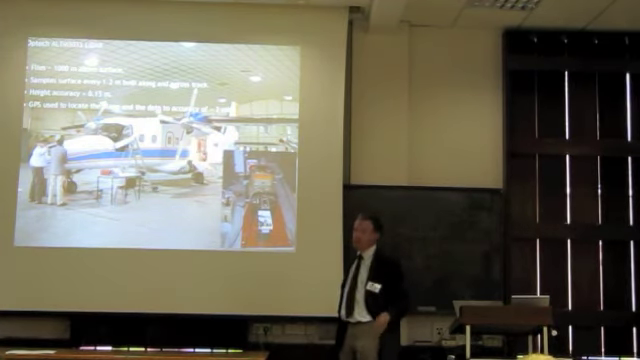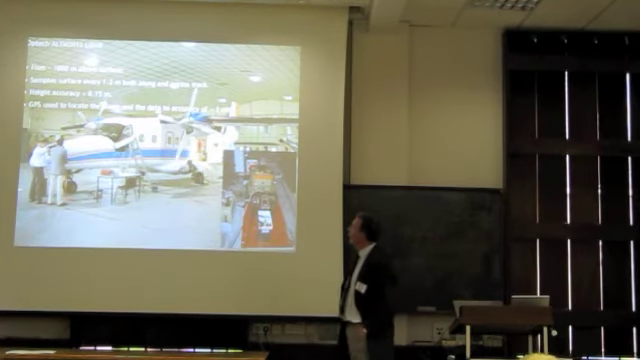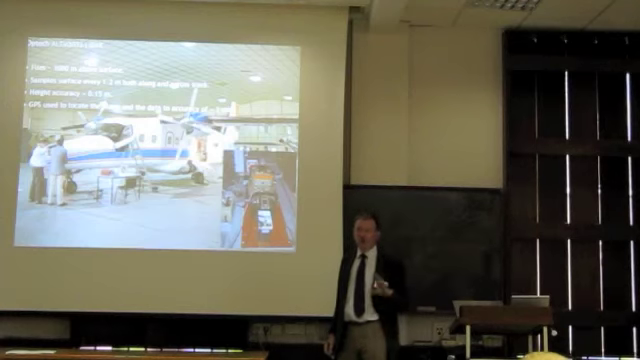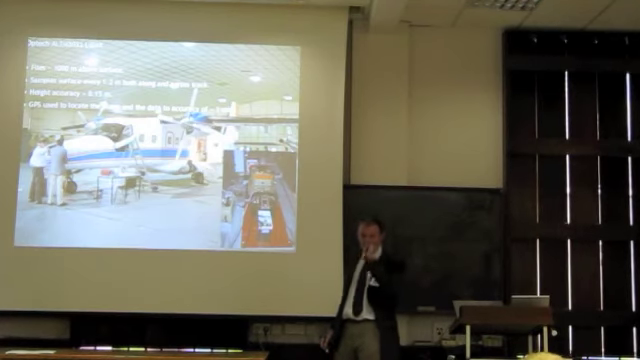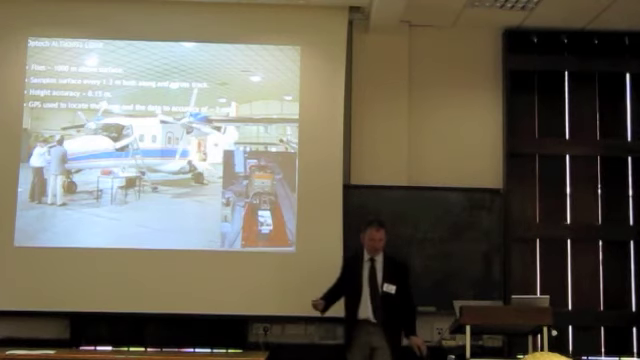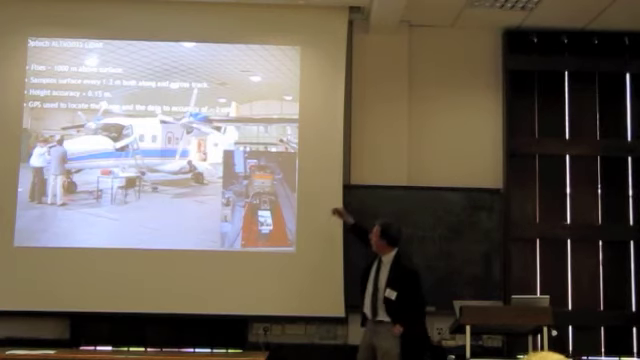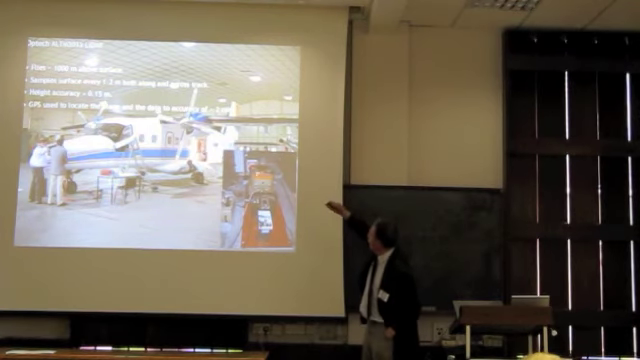To do this, you need to know where the aircraft is to an accuracy of some centimeters. So that puts a very demanding requirement on the navigation of the aircraft. So it uses a lot of GPS basically. So that's the instrument. It's this box here.